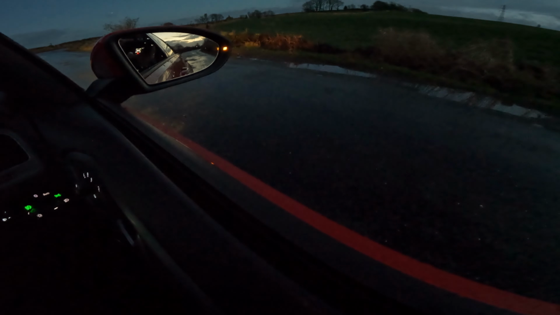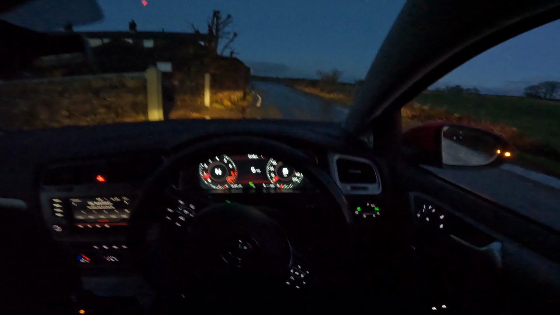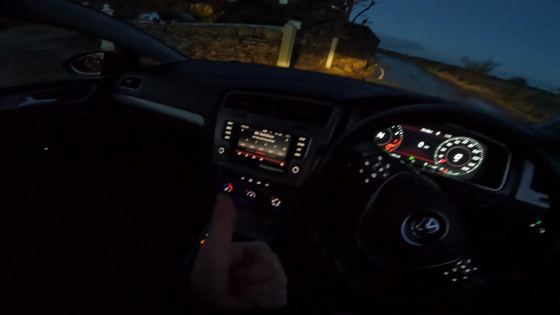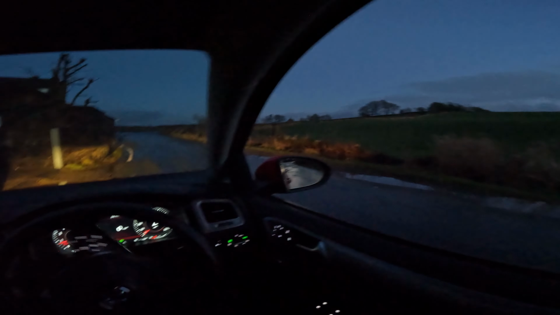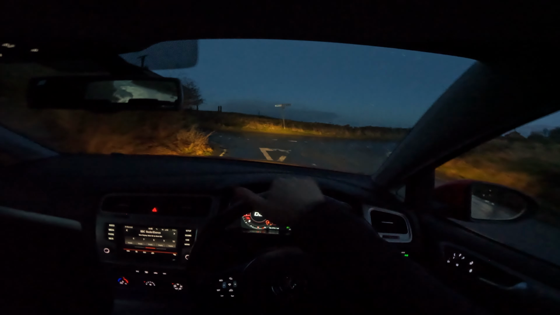I've also had to switch recording modes because it's getting a bit too dark, and you're not going to be able to see any footage on the same preset that I've got for the daylight. I've got two presets, one's for the day, one's for the night, because camera stuff and that. Technology. When it's dark, we need less frames. We need only 30 frames to be able to capture more light with each frame. And yeah.